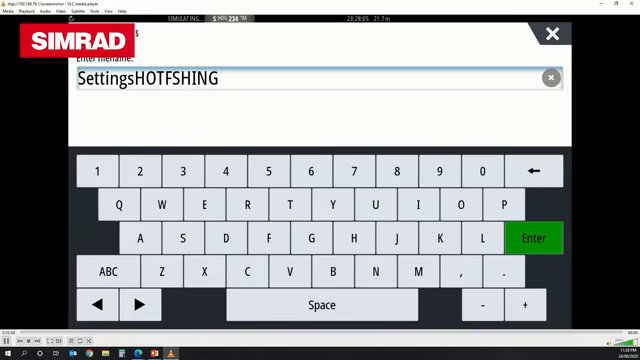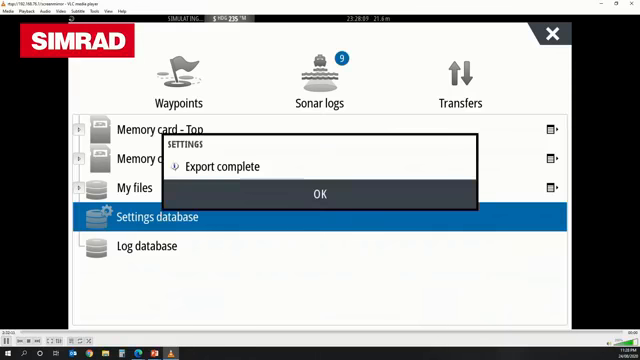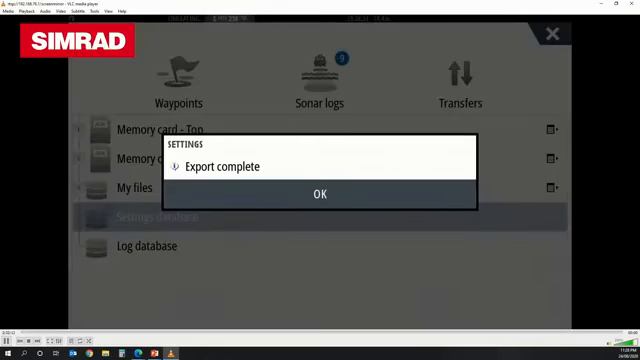Number 1. Cool. And what that's done now is saved everything that I've got currently configured on my machine to that settings area. I guess the good part about that is I can come back at a later date to recover that if I want to, or take a look at it. And you'll see there it says exported complete.